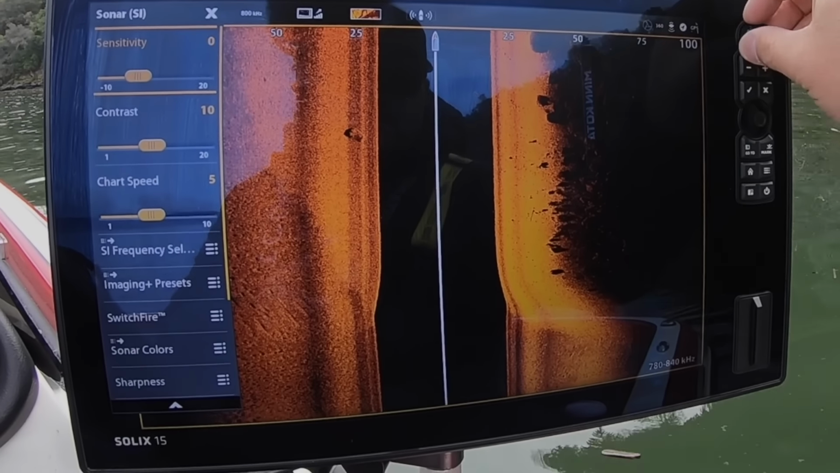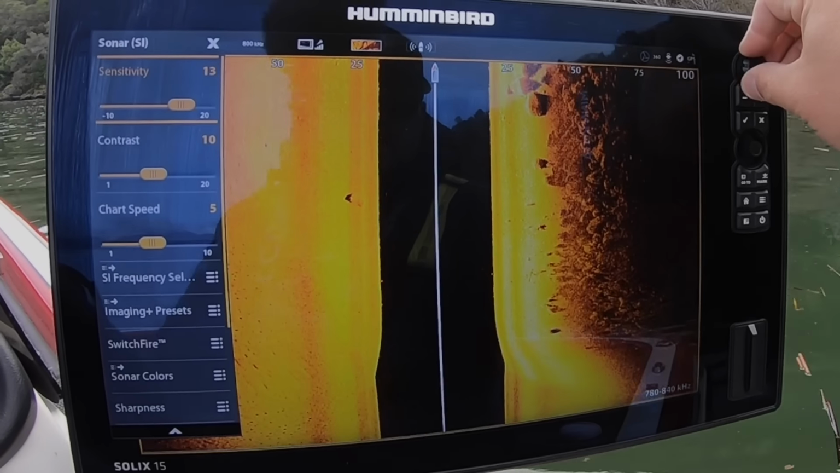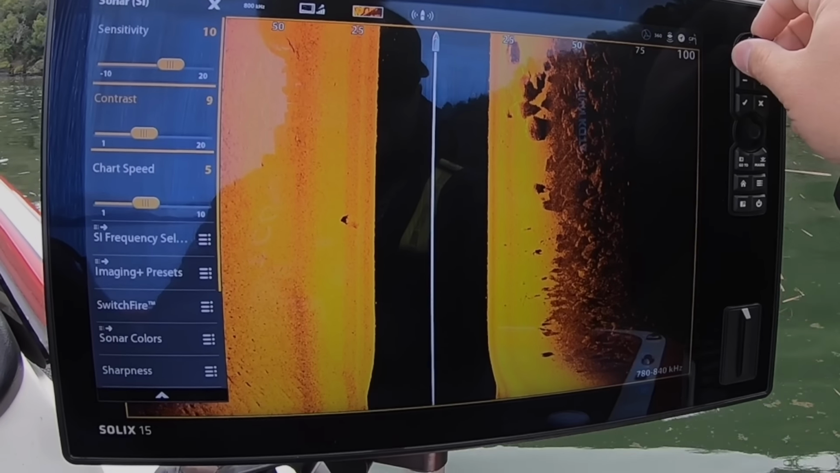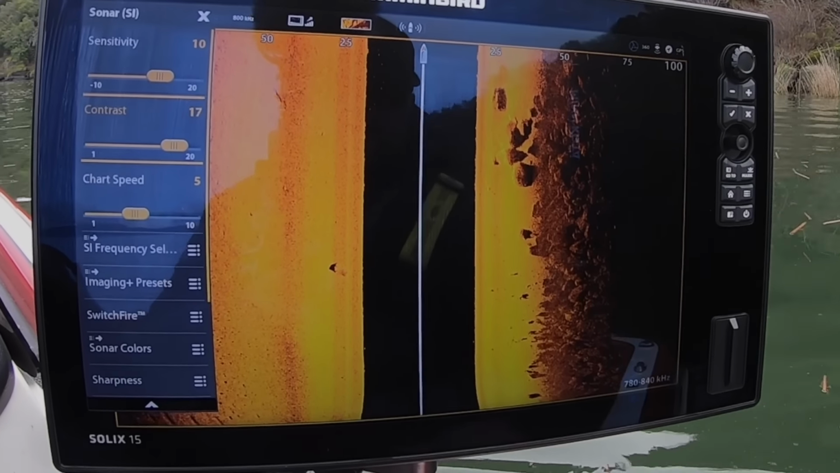Sensitivity down, sensitivity all the way up, blows it out. This is where you want to be able to dial in your unit, sensitivity and contrast, to really get that good picture.